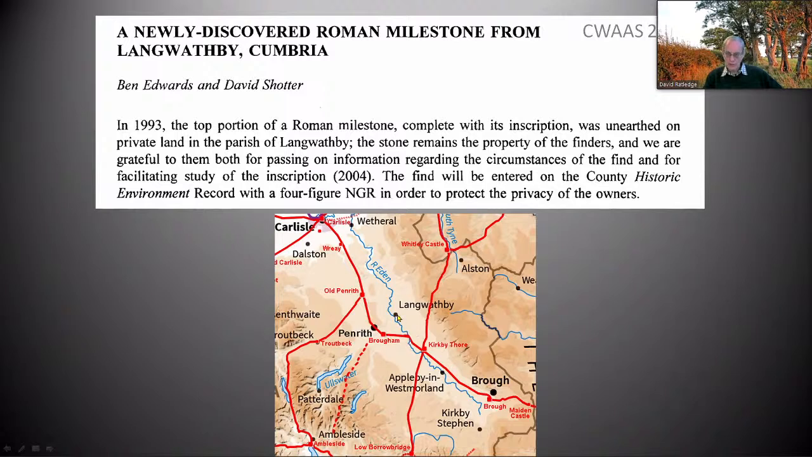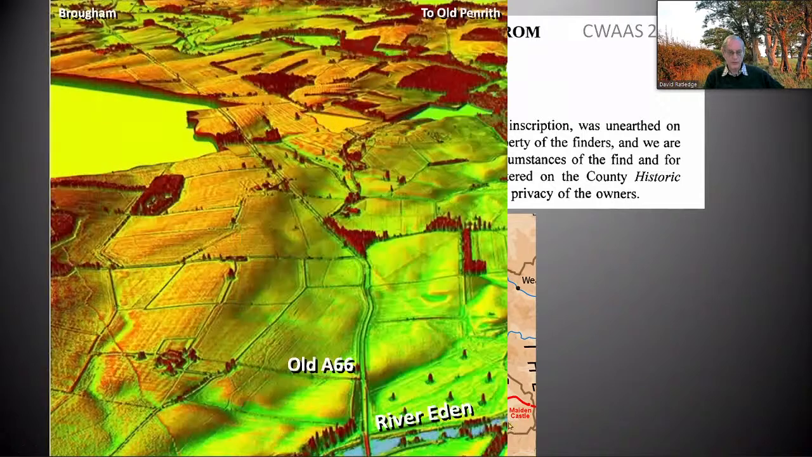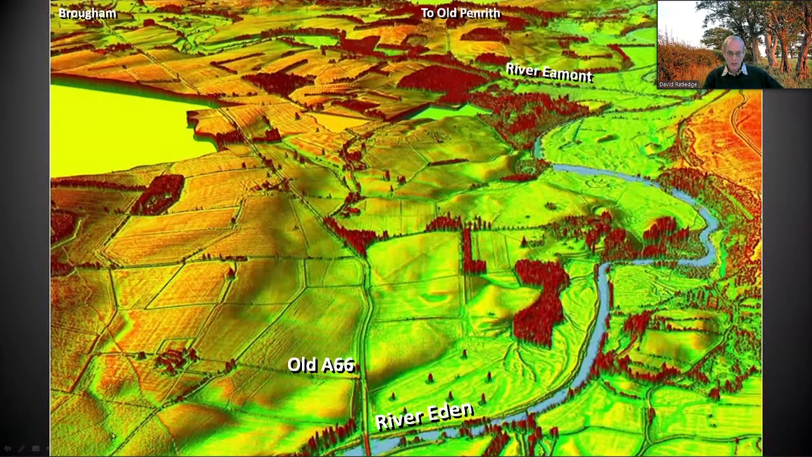But there was a milestone found in the Langbathby parish. So somewhere around here is a road, must be a road. So I was looking there for a branch. So I'm looking for a simple branch. And it came up with this. It's a crossroads. How can you have a crossroads if you've only got 3 roads? It gets worse. There's a road there. And this road is the missing road to Old Penrith, lines up with that piece there.